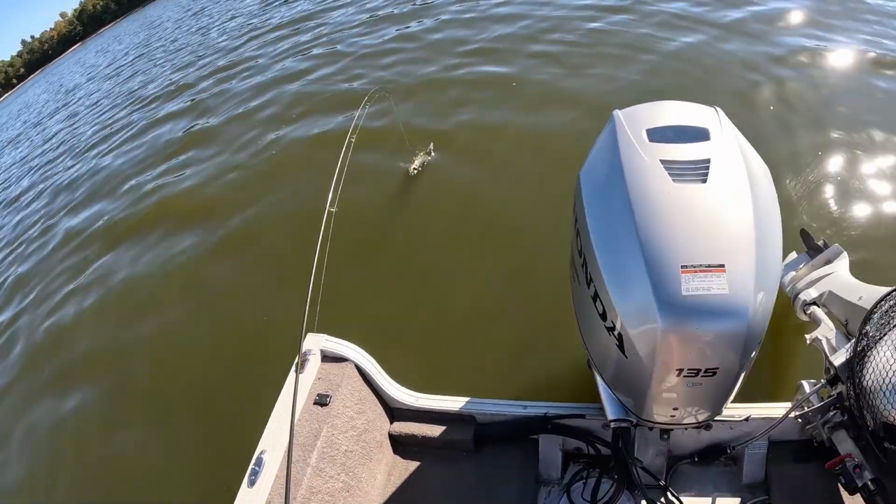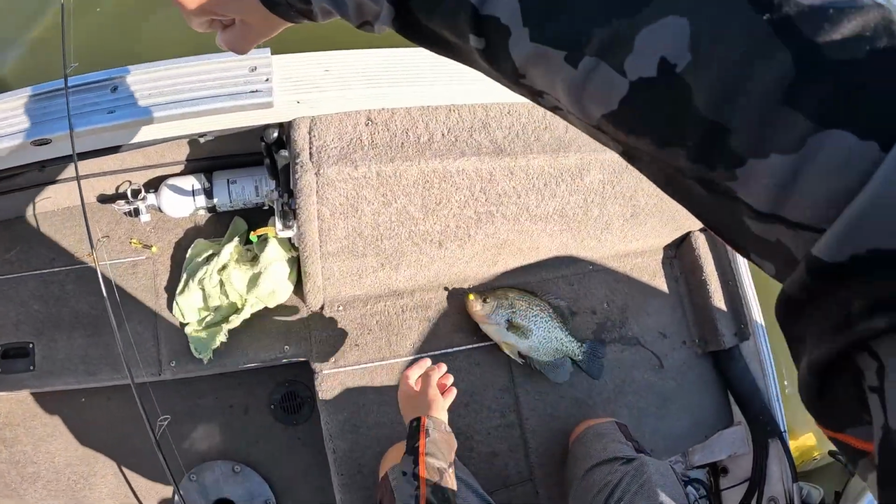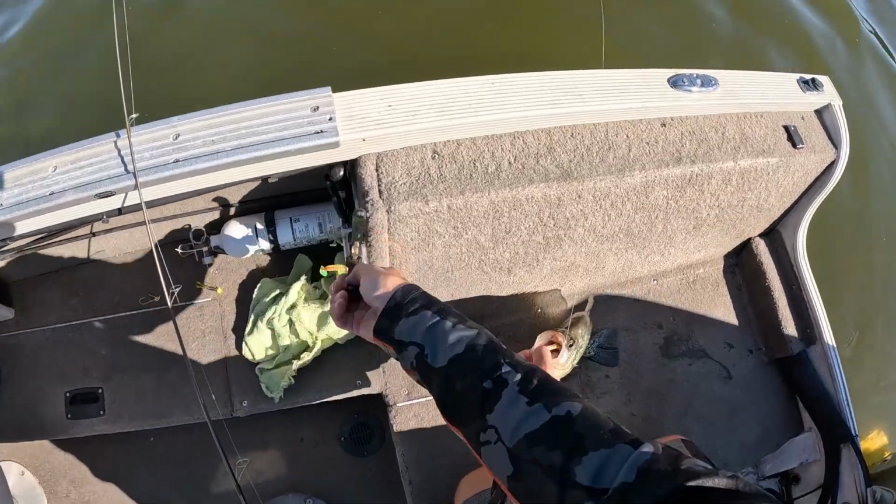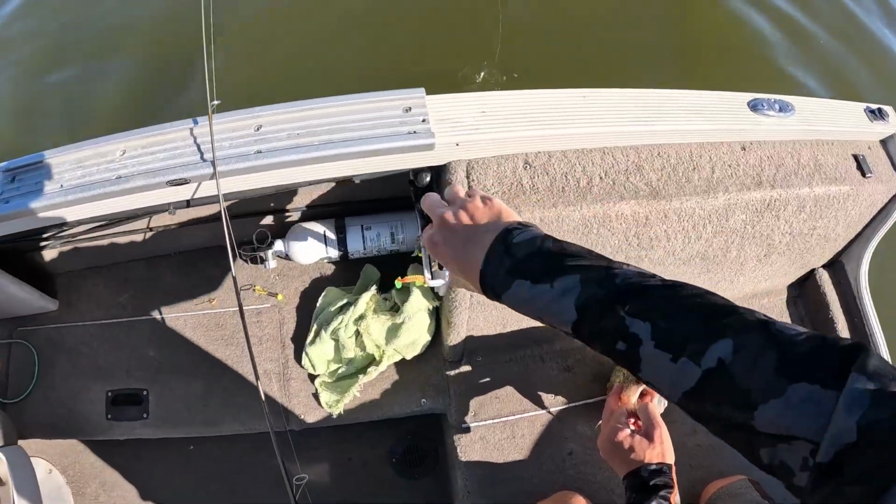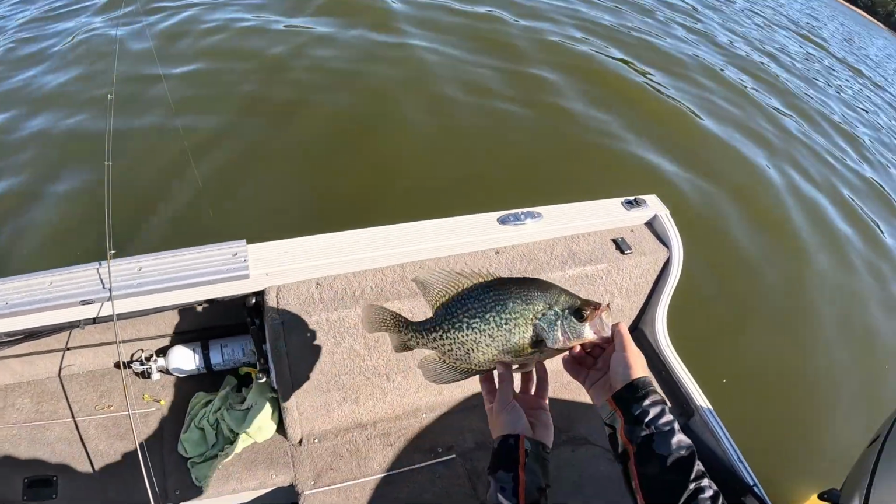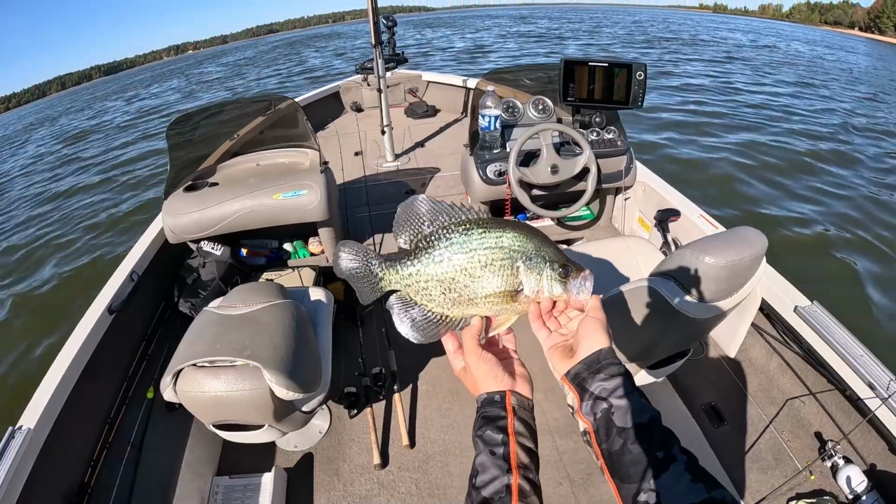Holy cow. That might be my biggest crappie all season. Oh my God. Boy, is that a tank. Oh my goodness, you guys. Holy smokes. Look at this thing. Wow. Holy cow. Look at that. Just a beautiful fish. Holy smokes. Perfect. Get a better sun angle. Here we go. Wow, look at that.